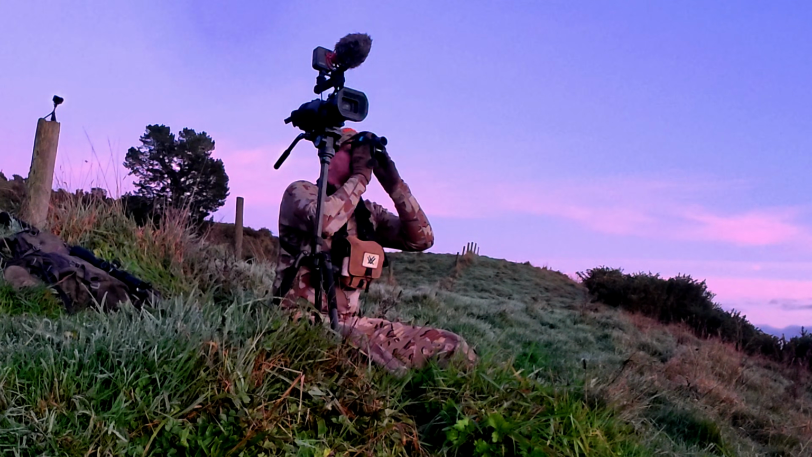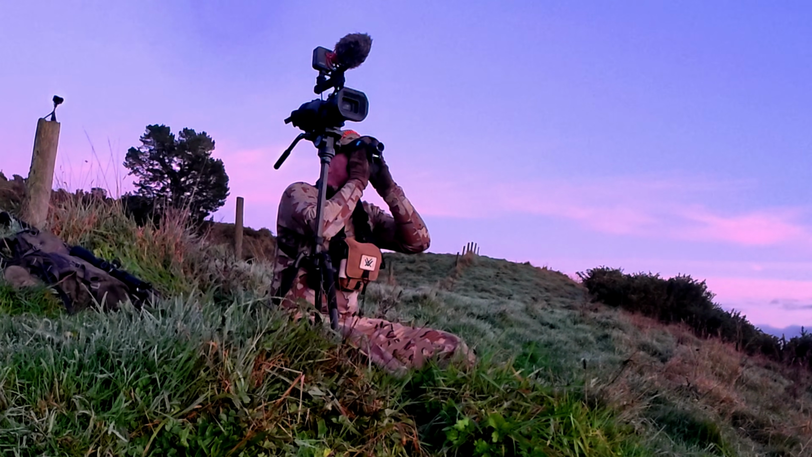Over the last couple of years, I've been carrying a thermal monocular on all of my hunts. Not for night hunting, not for shooting in the dark, mostly for those first few hours before and after sunrise. And honestly, it's completely changed the way I glass.